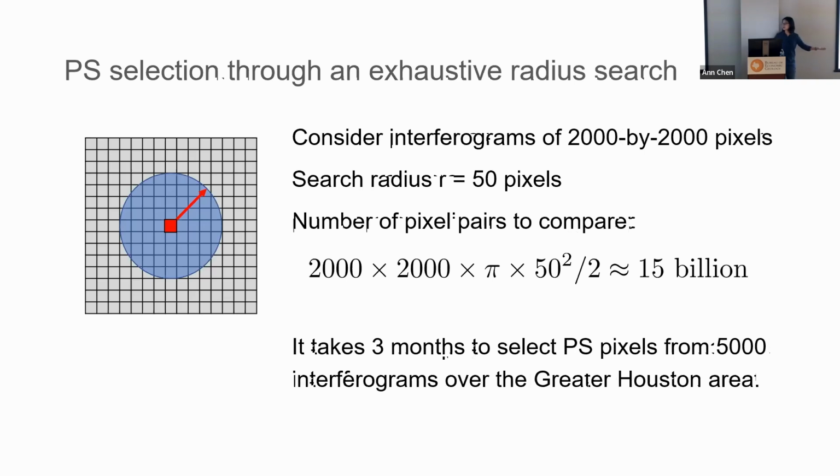We want to map the entire Gulf Coast. So let's just see what's going to happen even just for a 2000 by 2000 pixel Houston area. The number of pairs we need to compare nearly reaches 15 billion. So that's actually just not even possible. Like, my student wants to graduate in 5 years. So we have to figure out some way, not just waiting for this comparison to be done.